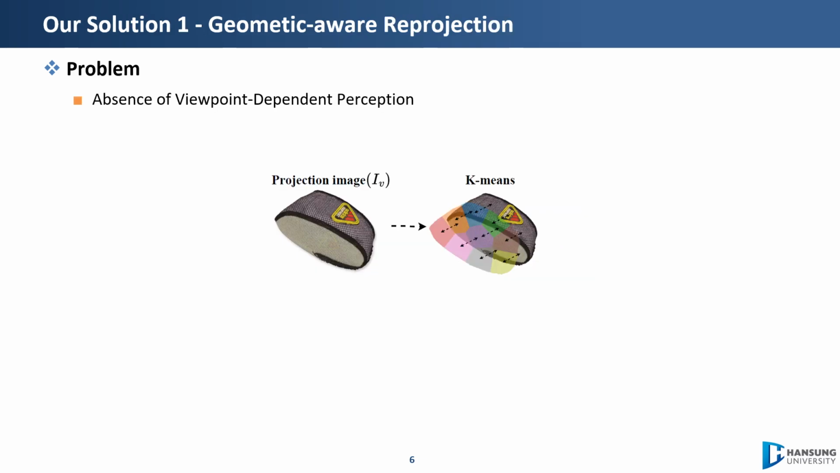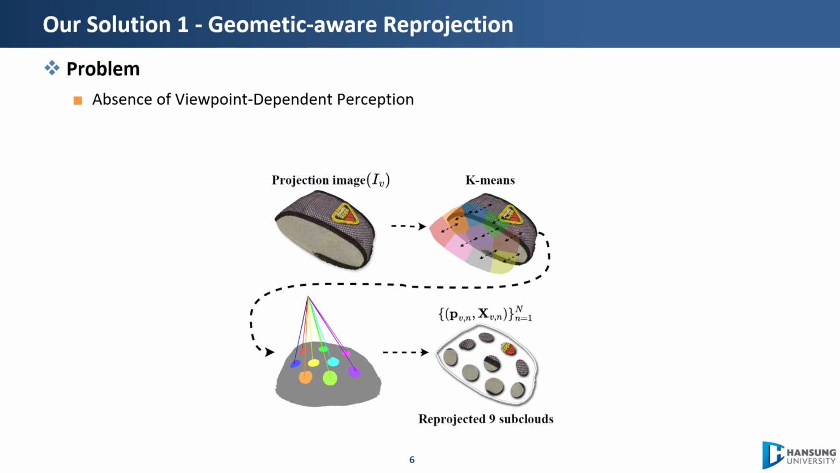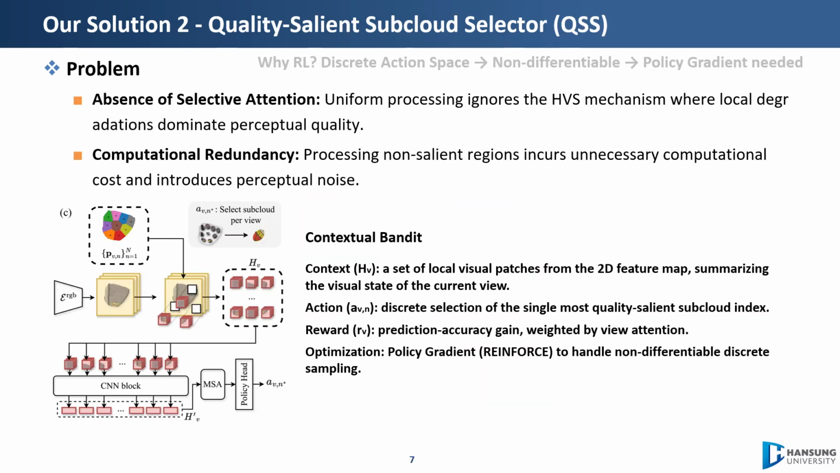Solution 1 addresses the absence of viewpoint-dependent perception. From the centers of an icosahedron's faces, we render 20 views. For each view, we run k-means on the projected image, cast rays back into 3D, and find the point cloud each pixel actually hits. This gives us a precise 2D to 3D correspondence, 9 aligned image and subcloud pairs per view.